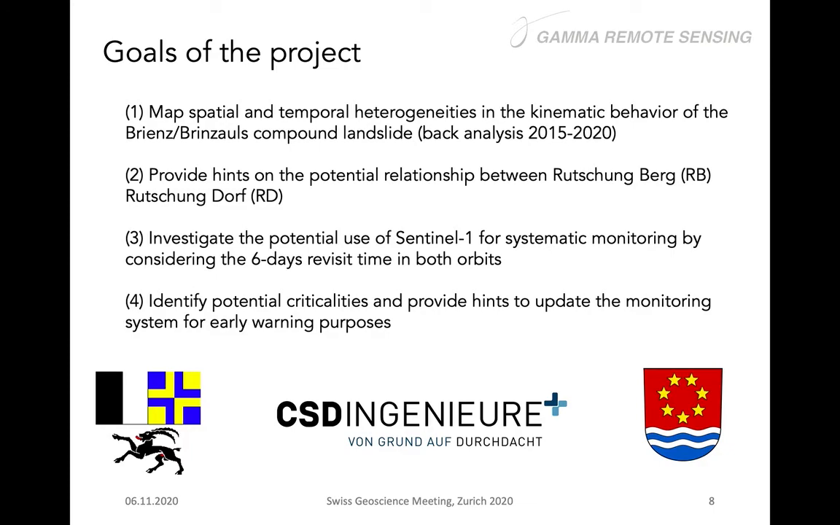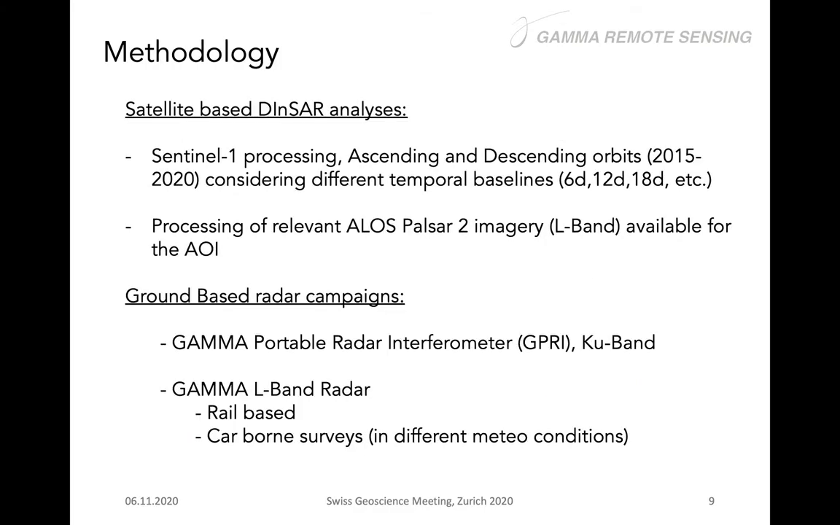Then we wanted to provide some hints on the potential relationship between Rutschenberg and Rutschendorf. Then investigate the potential use of Sentinel-1 for systematic monitoring. You can understand this is one of the issues locally and in this specific scenario. And maybe identify some potential criticalities that you can assess with remote sensing to update the monitoring system that is used for early warning purposes.